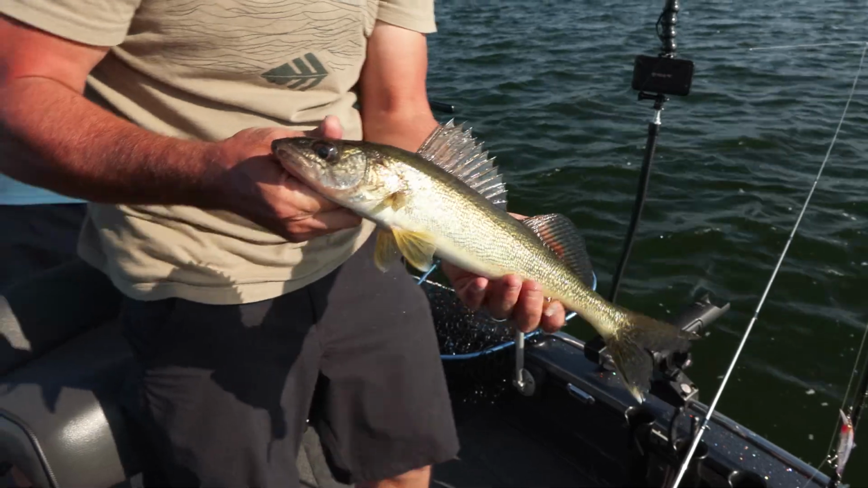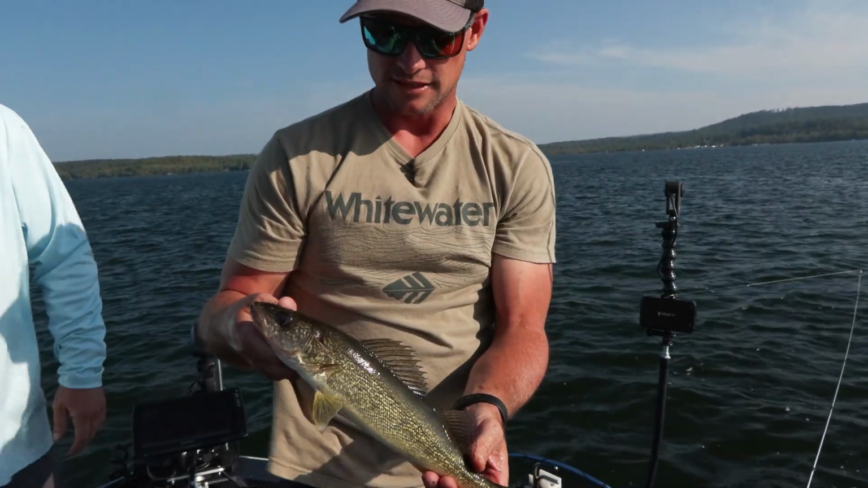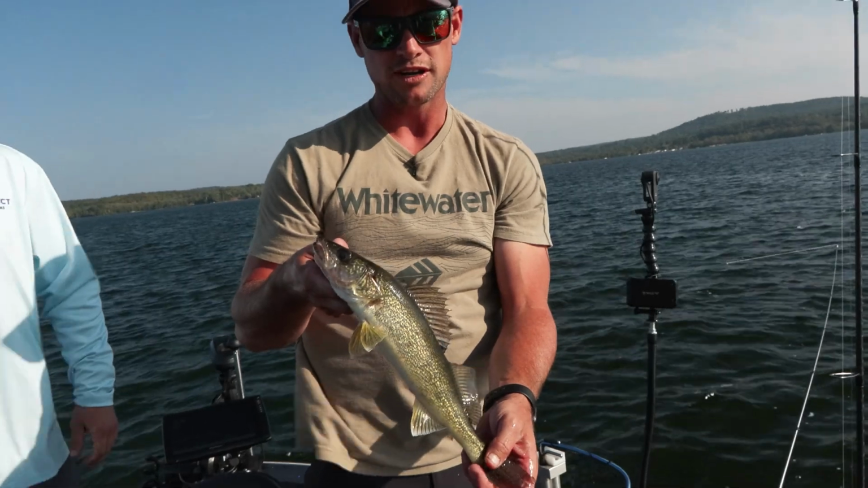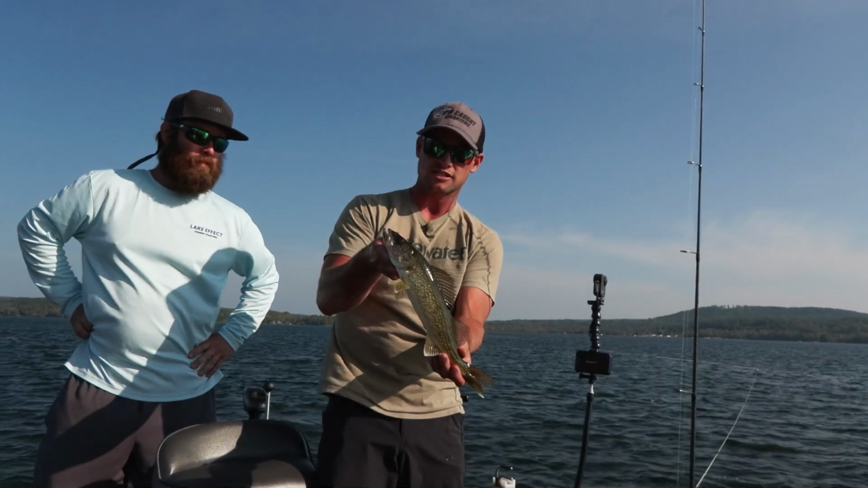So what do you think's going on out here, you guys, with this? I mean, these fish are suspended, obviously. Yeah, but they're super aggressive. They are. There is a lot of bait balls out here, and we're in like 30 foot of water, and the bait balls will be in the top half of the water column. Therefore, these walleyes are actually up there too.